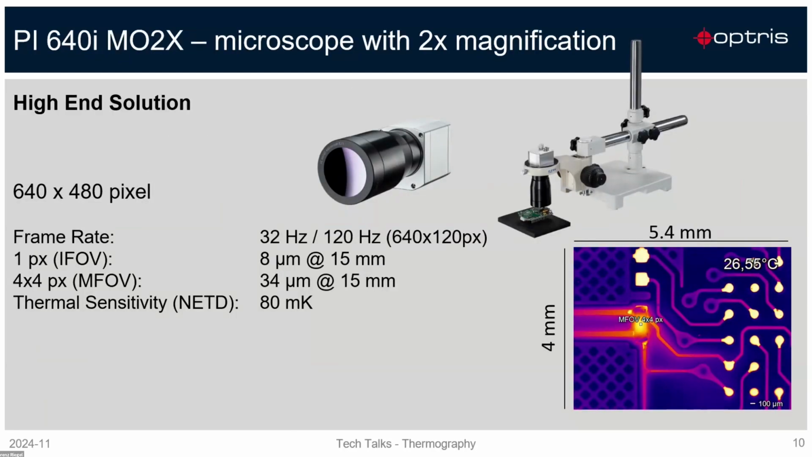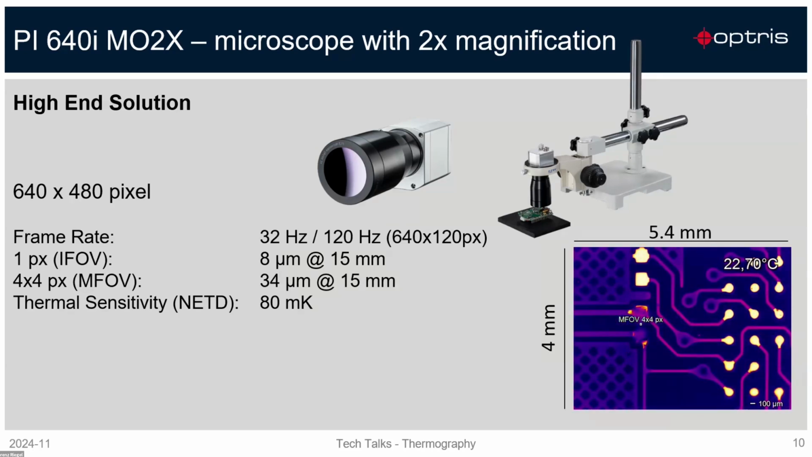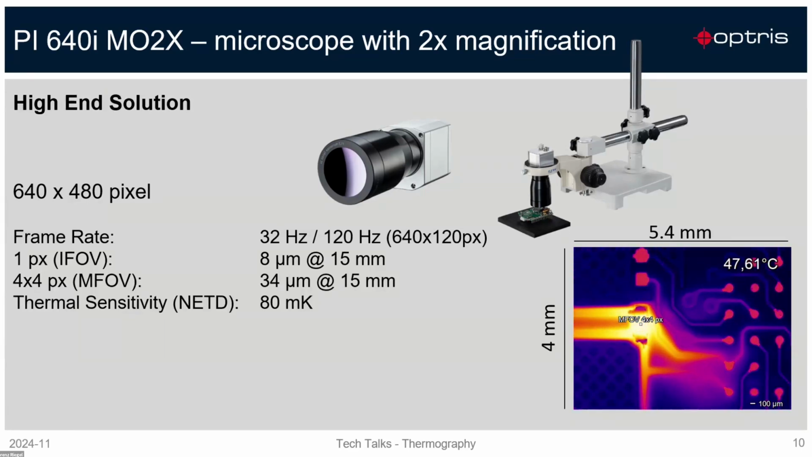Sometimes it's necessary to go more down and to go more in details of the electronic boards and PCB boards. And for this, we have developed a high-end solution. It's called the PI640i MO2x Optics. So this is a microscope with a 2x magnification. This is also the platform of the PI camera, so the 640x480 pixel camera, the VGA solution camera. And here you can also exchange the optic.